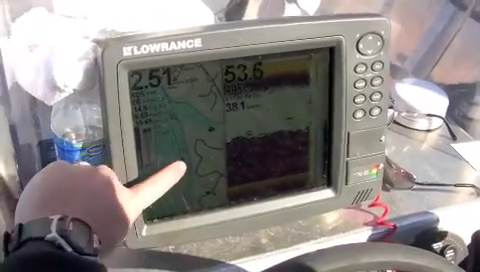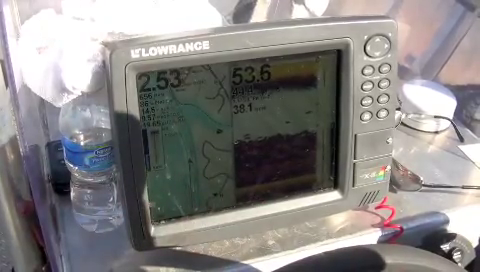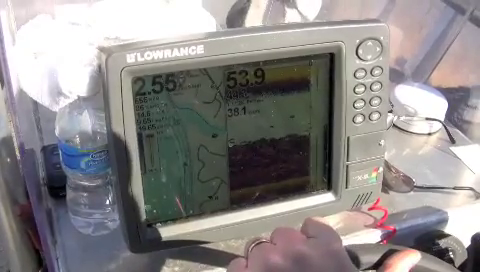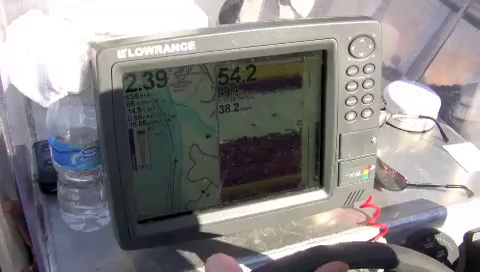You can see on the GPS here, we're tracking around the old river channel. We were just down at the dam where Bryce just caught his fish. We got a few more bites down there, but I'm gonna keep working my way up the lake today, and we'll just see what we can find.